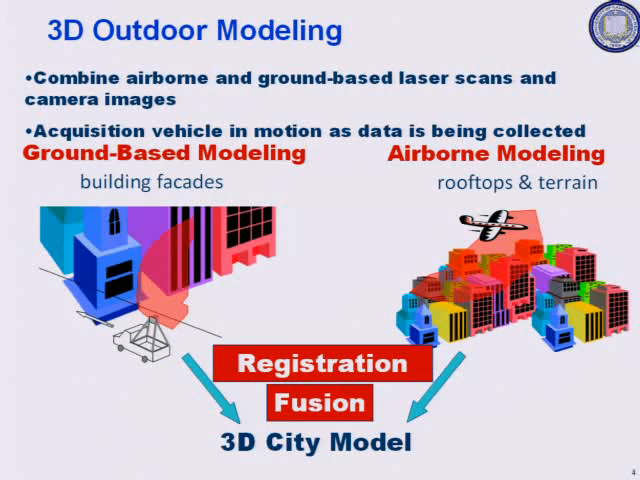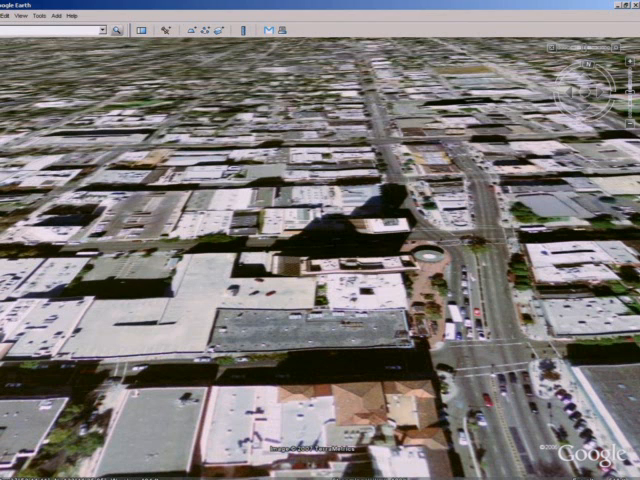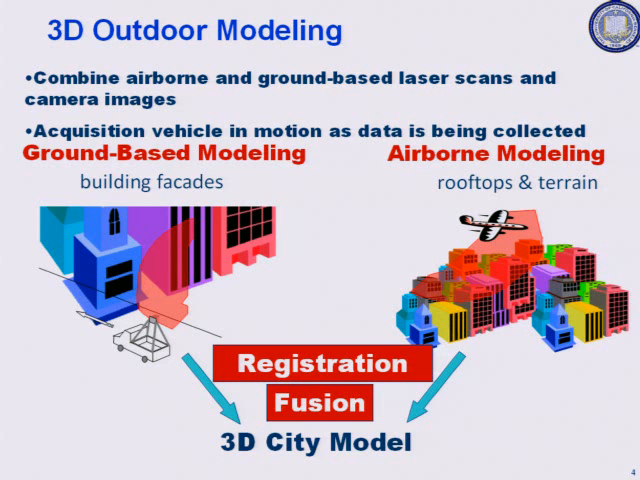and then fly overhead to collect laser scans for the rooftops, and also fly overhead to take pictures from the rooftops, and then use those to make an airborne model. And then merge the airborne and the ground-based model in order to register and fuse them in order to come up with a complete 3D city model.